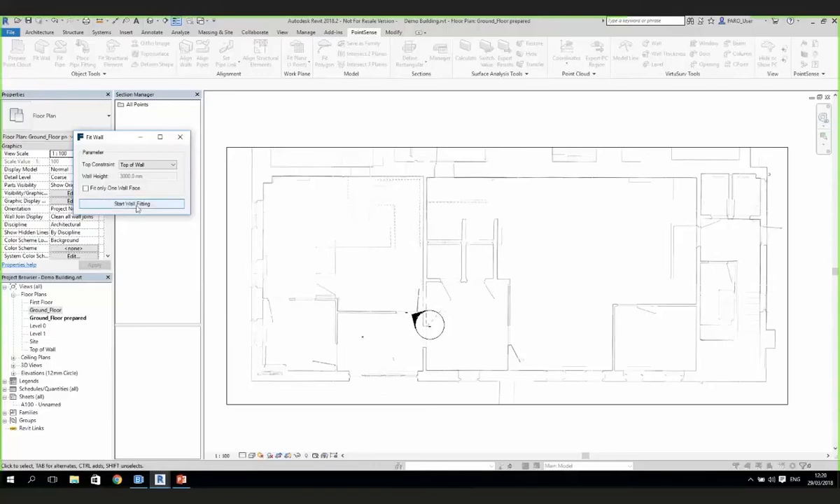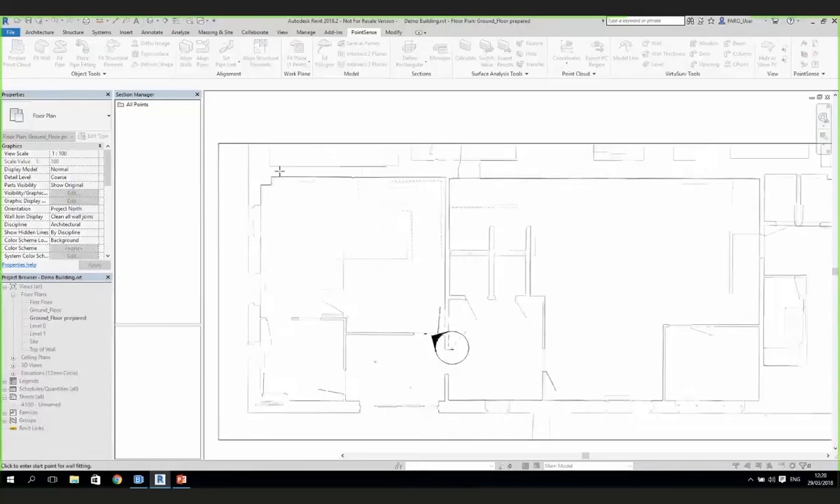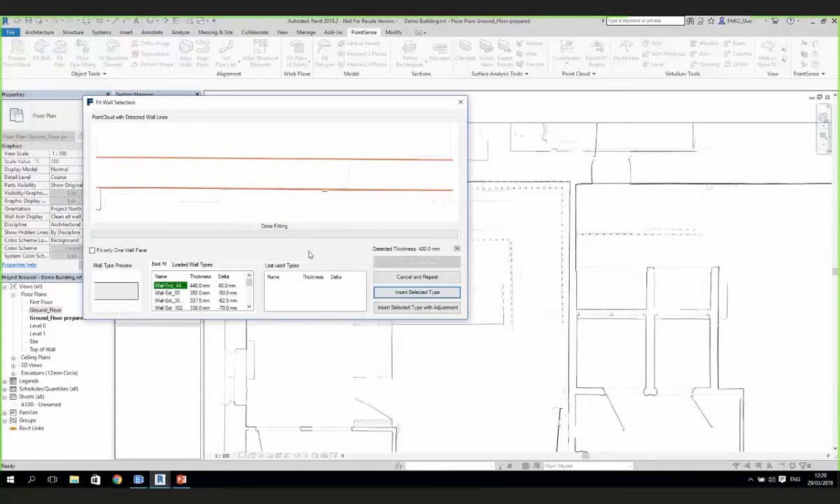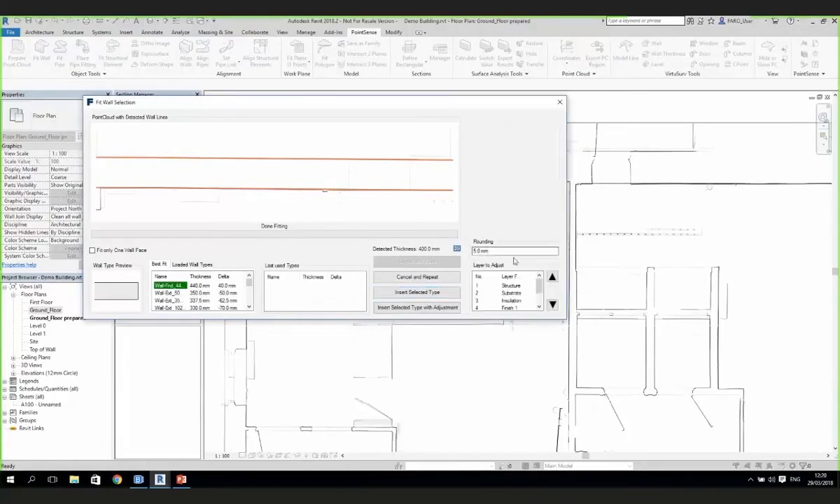But if we just go now and press start wall fitting, I'll zoom in and do a few clicks to create some wall types. You can see straight away it's detected that at 400 millimeters, with a rounding factor of 5 mil. You can also see, if we scroll down, we can choose which layer we're going to tell the software to adjust when it puts this wall in.